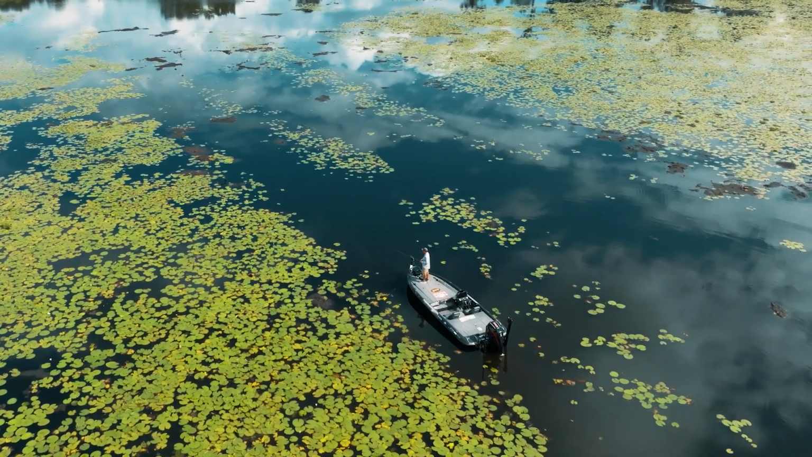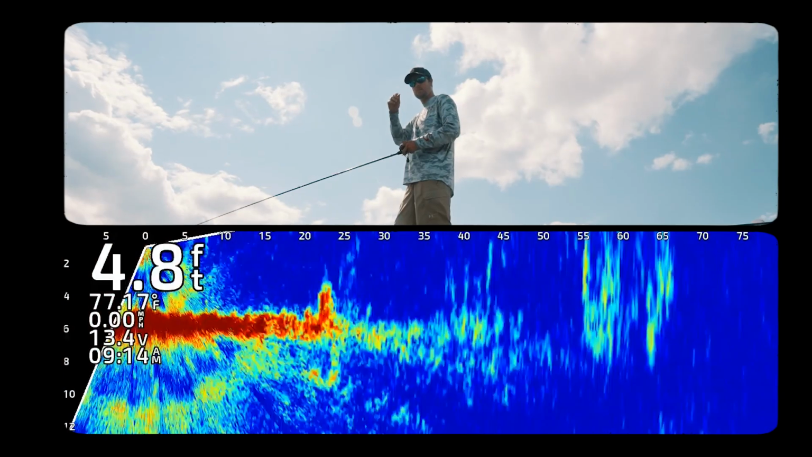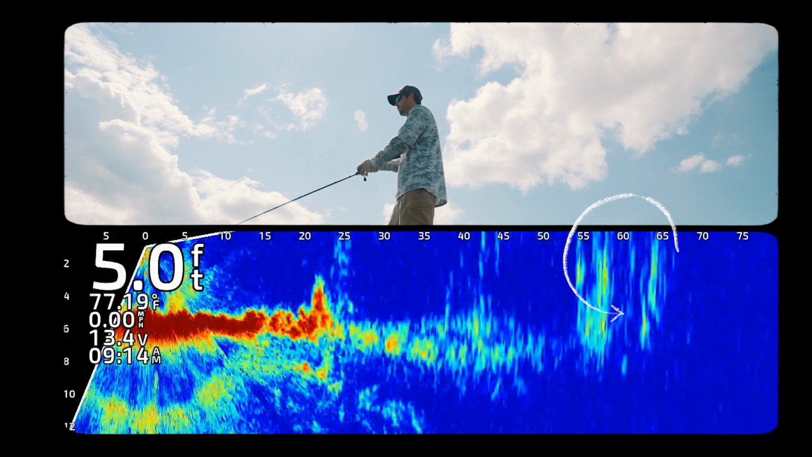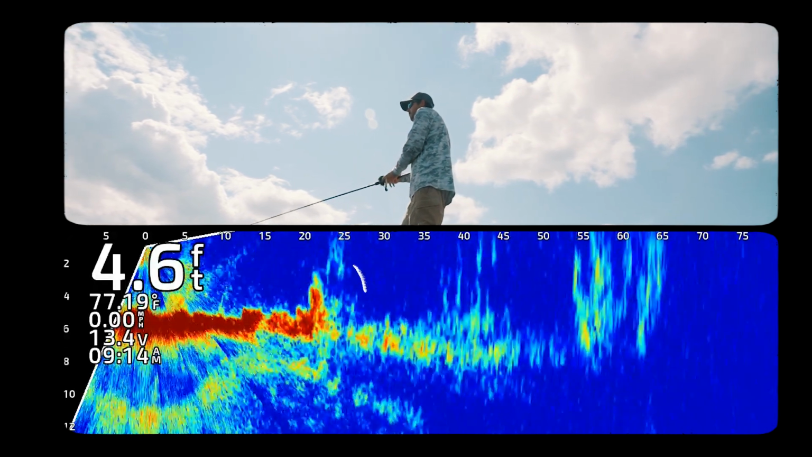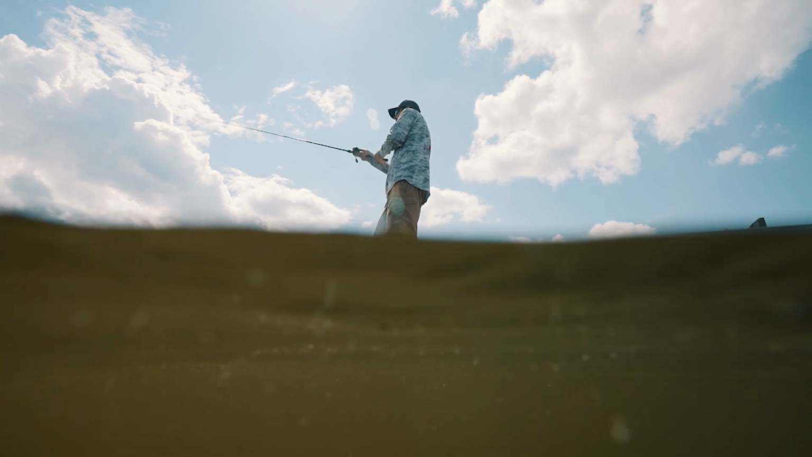Some of the strategies I use with the Strike King Hybrid Hunter: boat positioning is really key. You don't want to get up on top of stuff. You don't want to spook fish. So using my forward facing sonar, I'm able to see that grass edge or that stump out here in the middle of the flat, whatever that might be, and be able to make that good cast to that target.